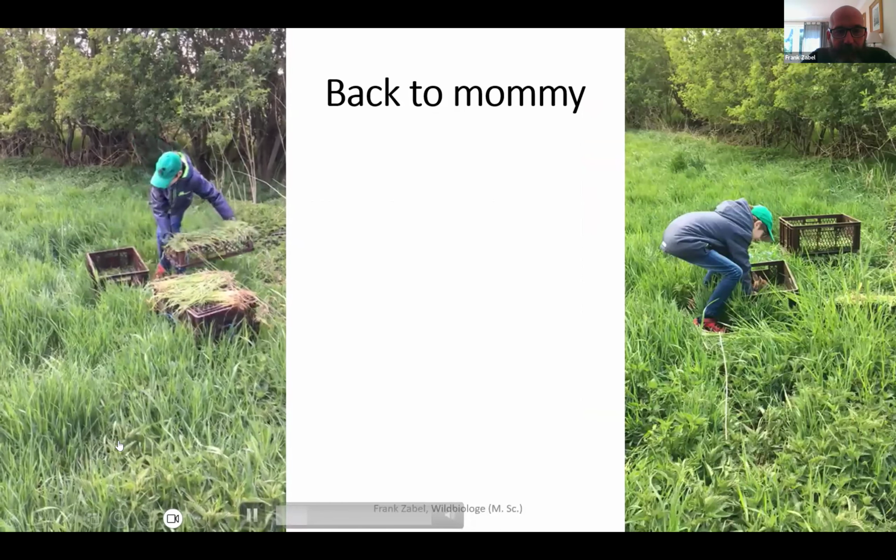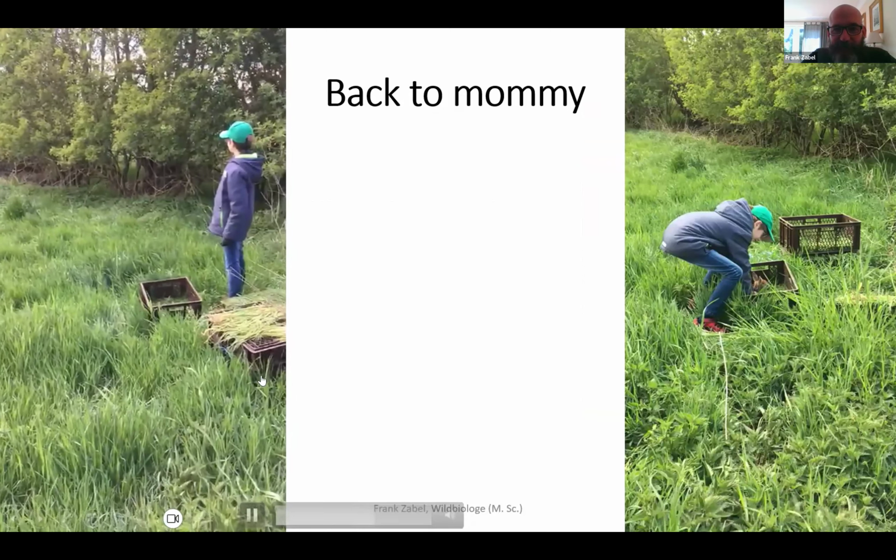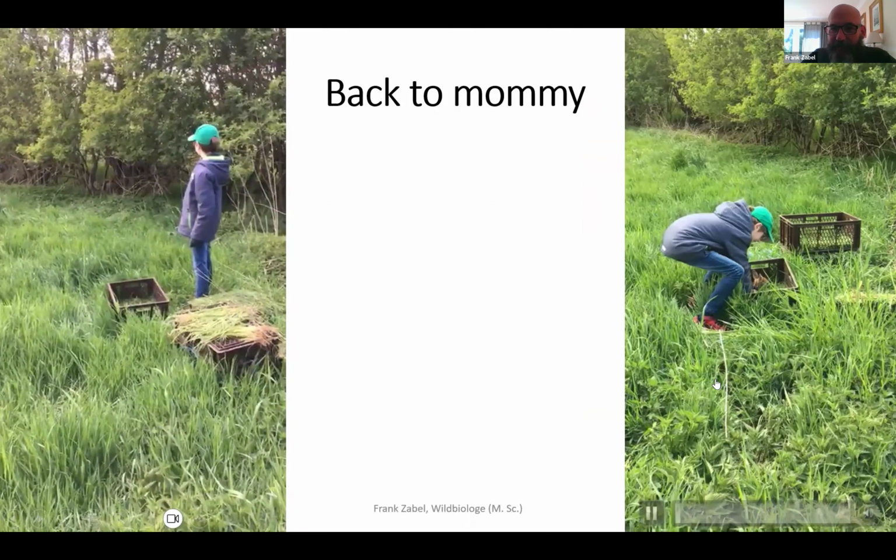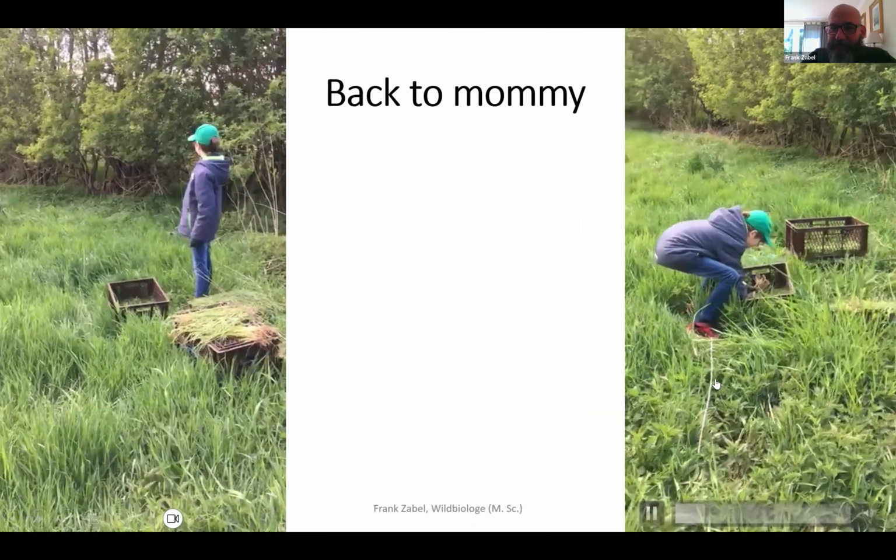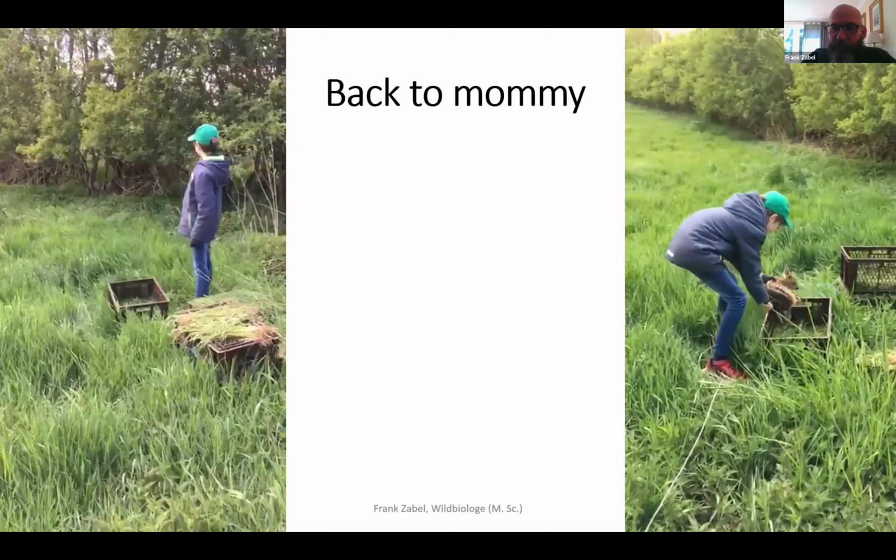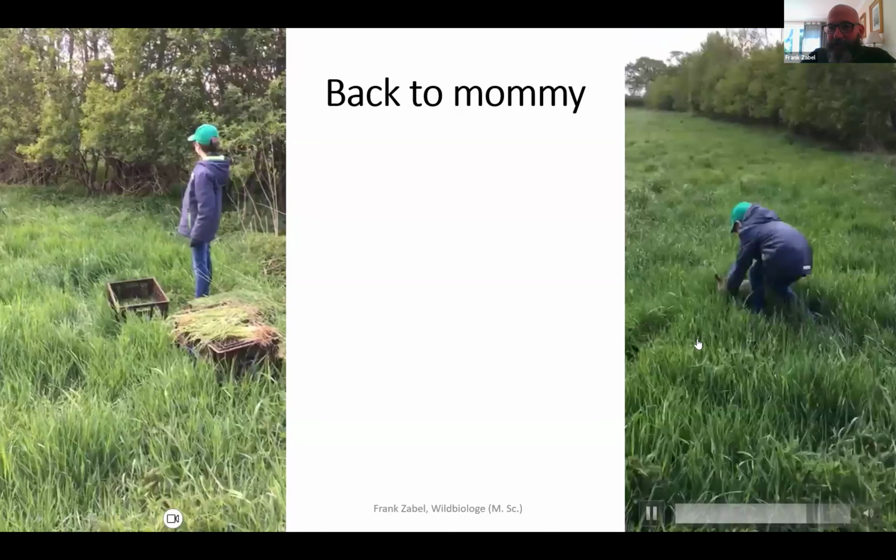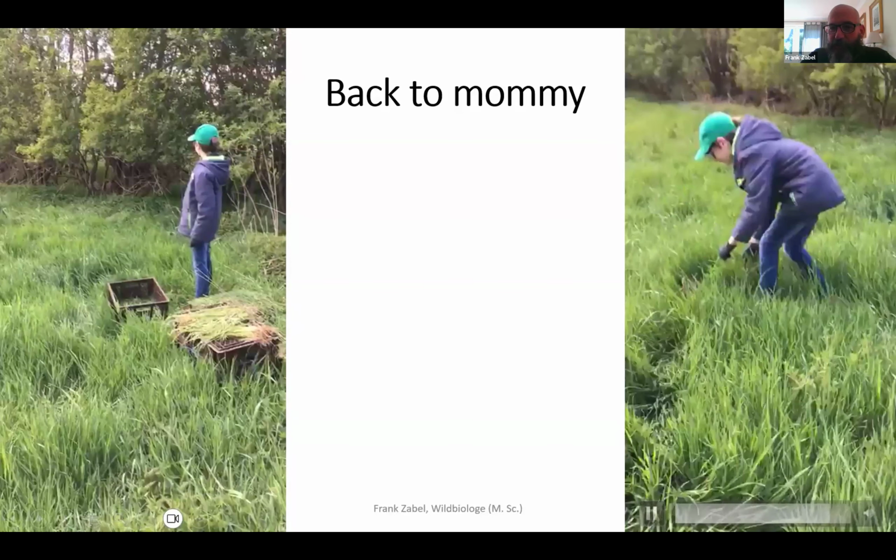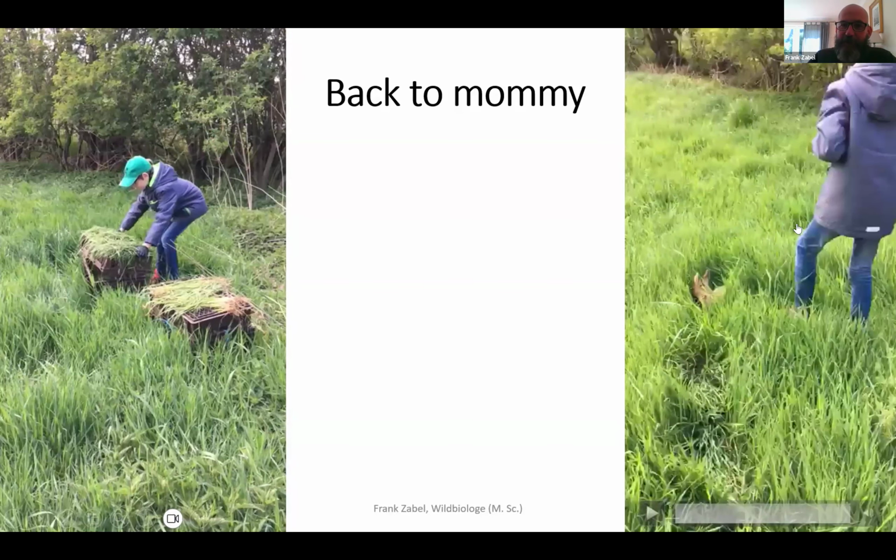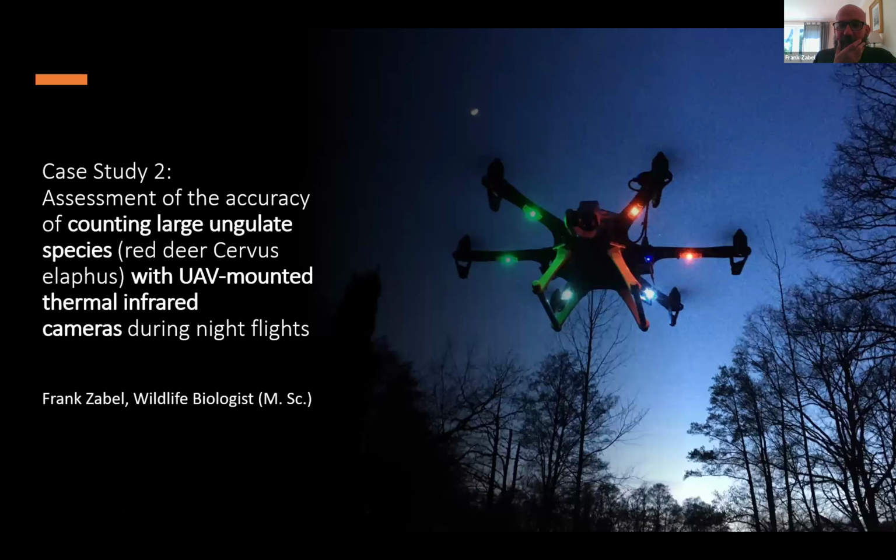Oh, look, it's already running away. So you have different types. These are twins. The one just runs away, and the second doesn't move at all. And my son releases her with gloves, of course, so no transfer of scent. And this was actually already my first use case.